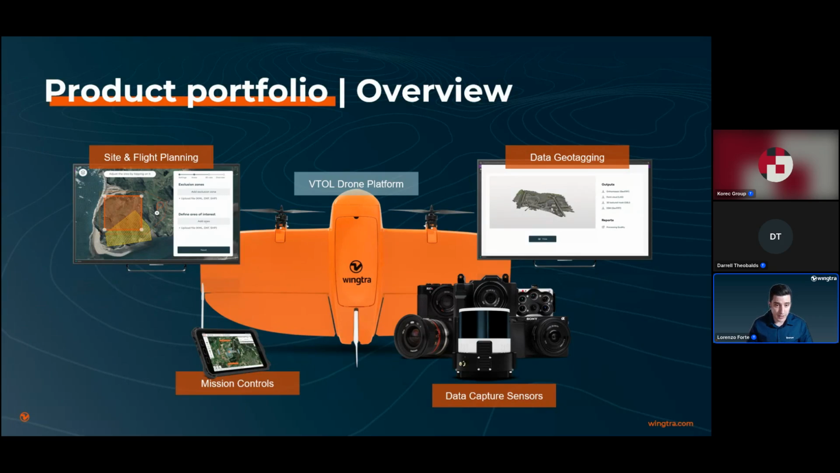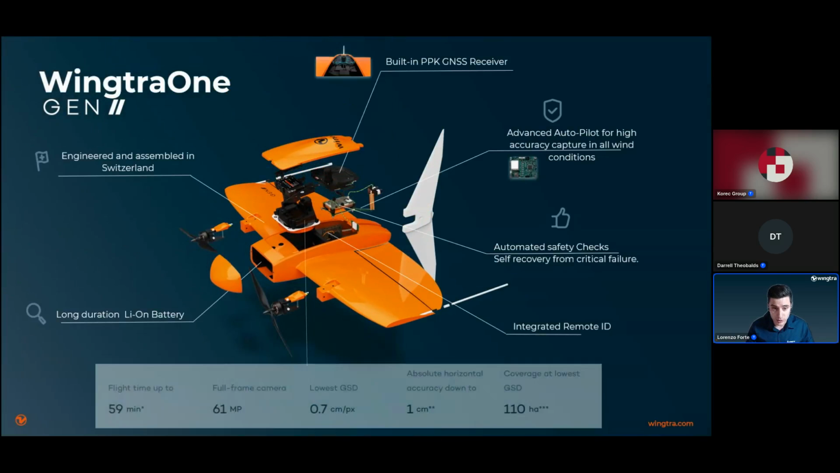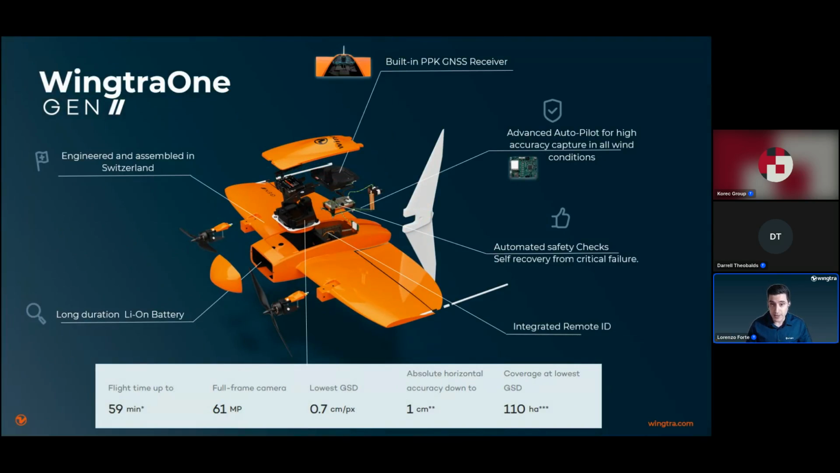And if we look at the aircraft itself, it is engineered and assembled in Switzerland. It has a built-in PPK GNSS receiver, so it allows you to get really accurate geotags or positioning of your drone via the setup of your local base station or leveraging the course network. It is a C3 certified drone, so it has an integrated remote ID. It is in line with the latest regulatory requirements for operations in Europe, and also offers automatic safety checks, which really simplifies the workflow and the health check of the system before you start operating.